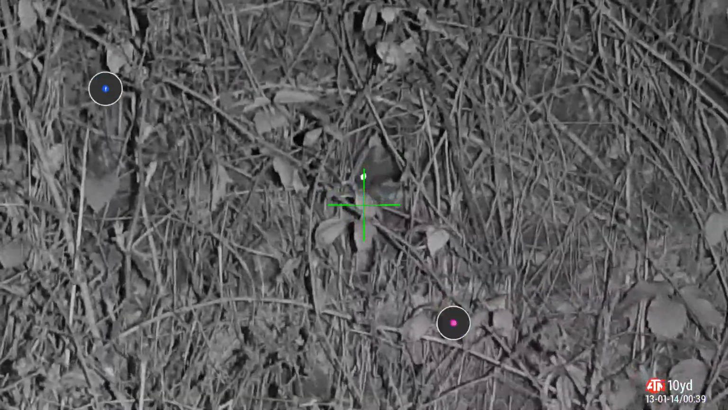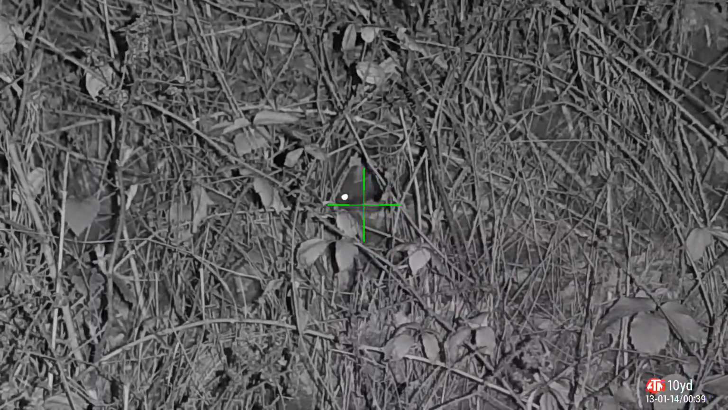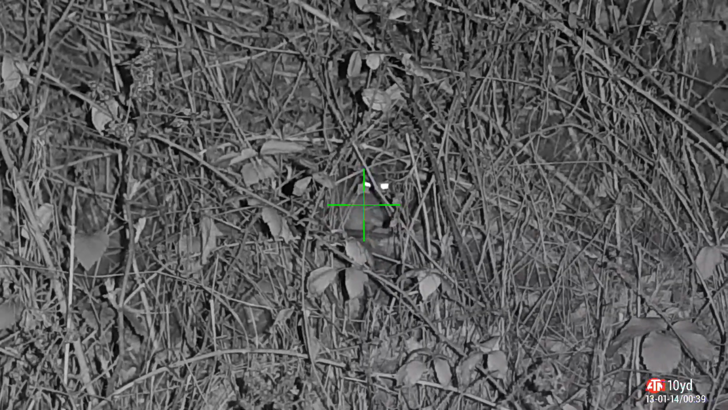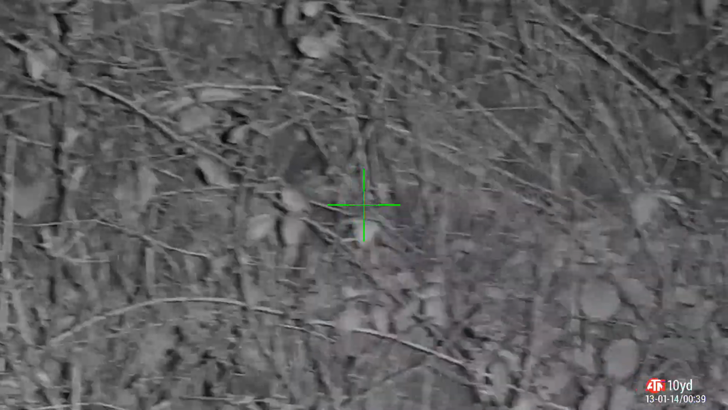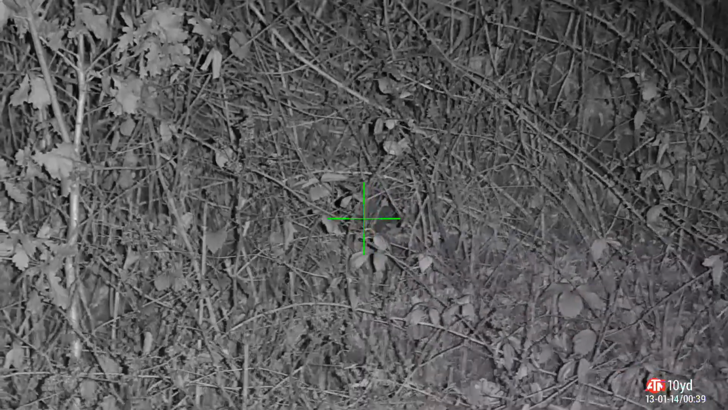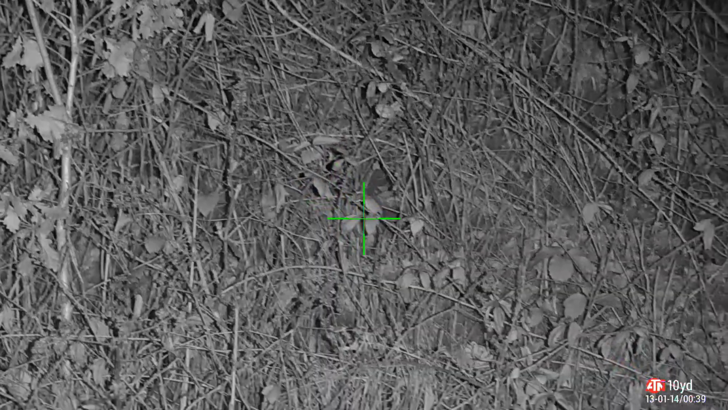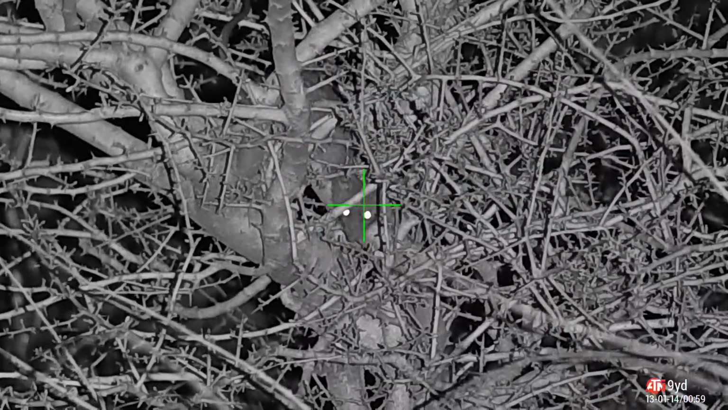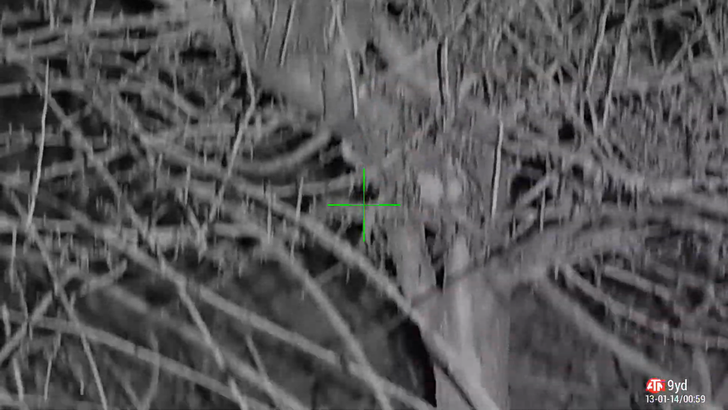Again, in the undergrowth, very difficult to get a hold of. Got a nice clear opening here, so I'm going to try and thread the pellet straight through. What sometimes happens is the pellets get deflected off the sticks and the wood, so it's very easy to miss a shot when they're so deep in the undergrowth like this. In the trees they feel safe, but they're certainly not safe, not from an Exact RS. Smash that straight through the branches and into his dome.